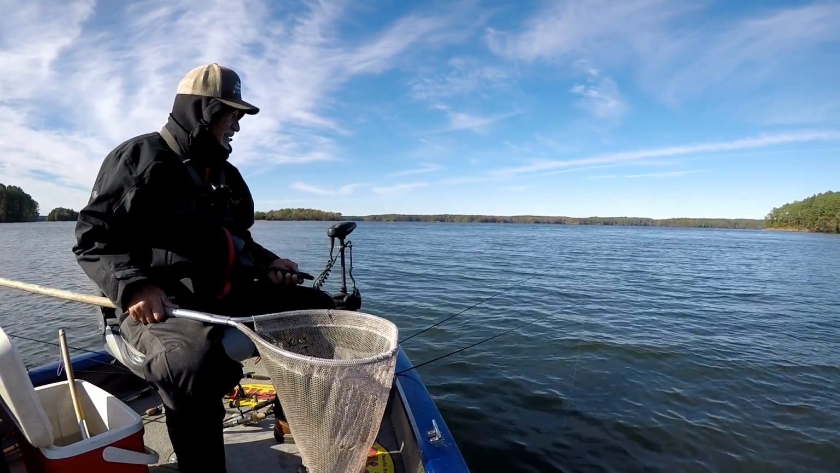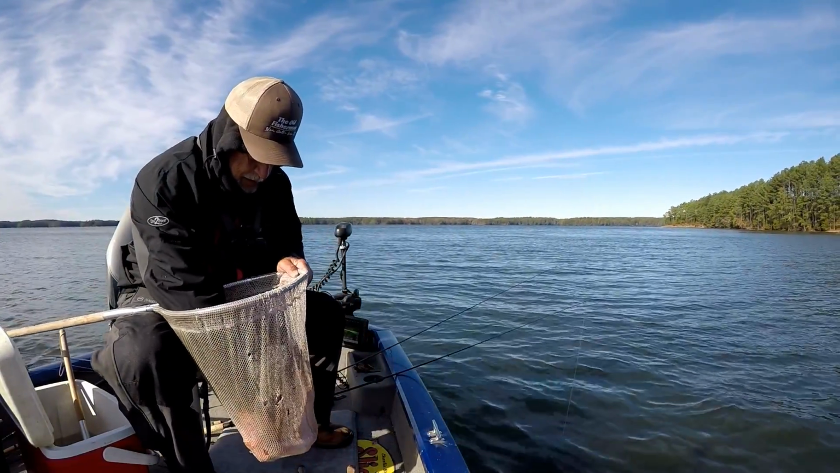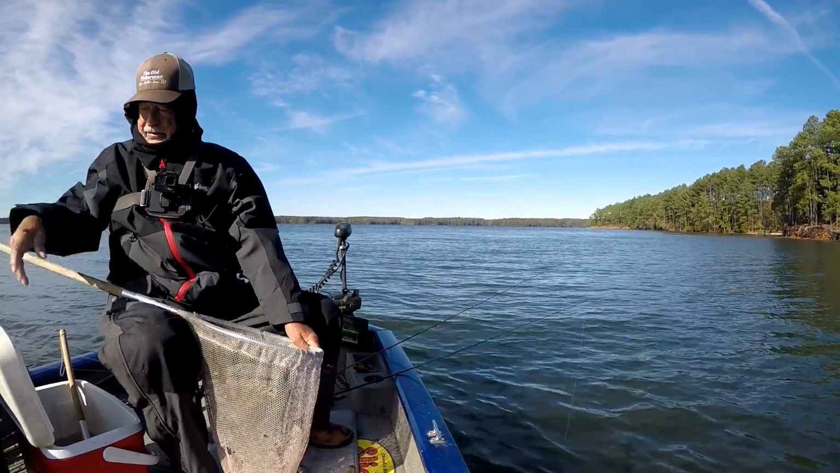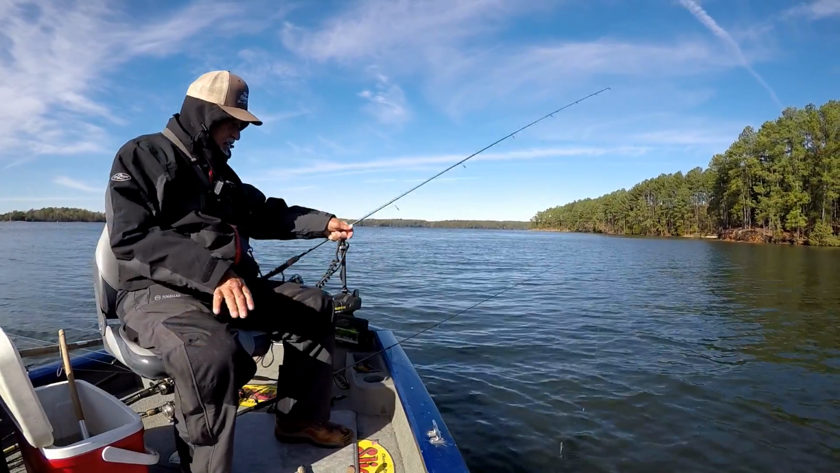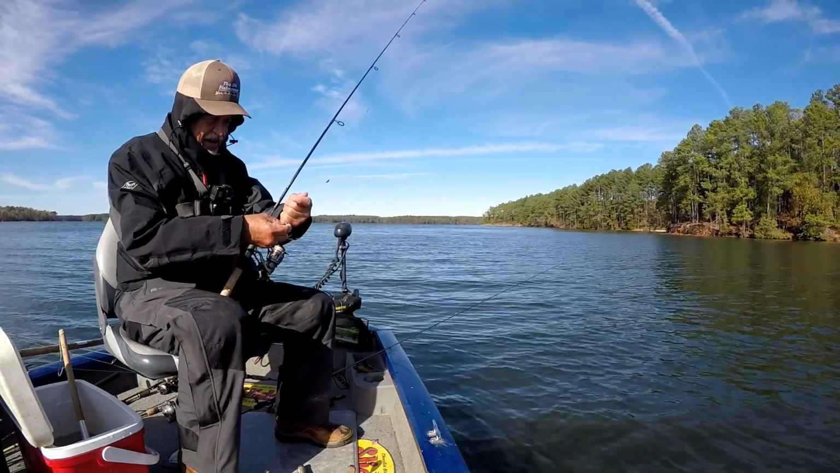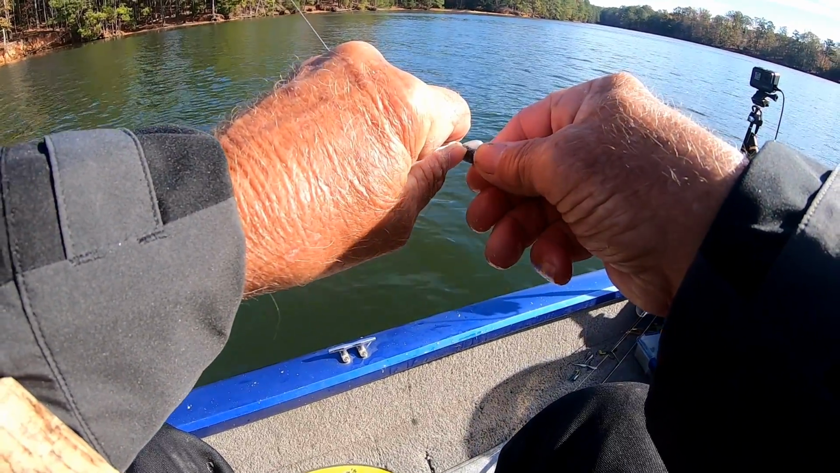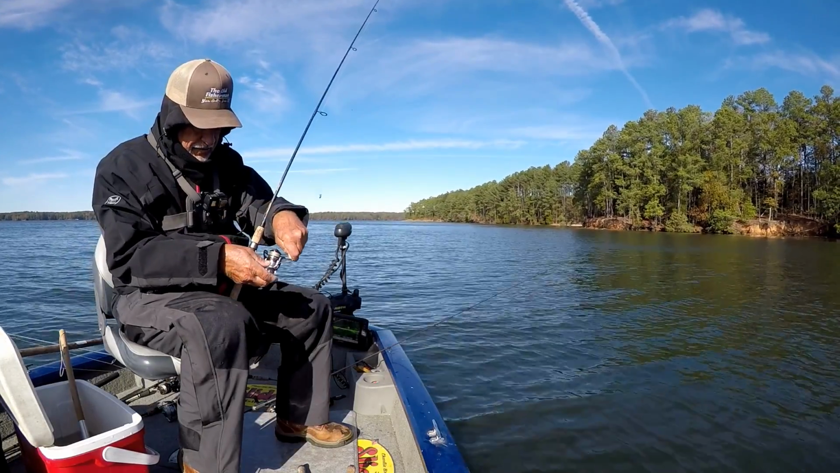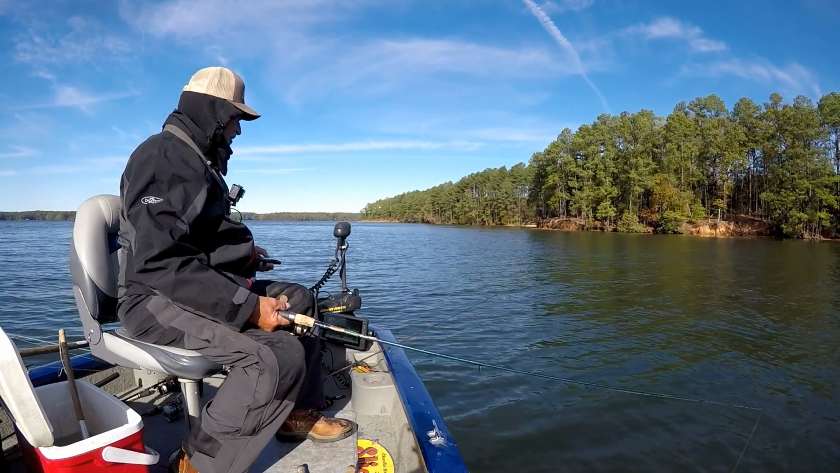You think they ain't crappies, you wrong. They ain't hitting minnows though. Look at that. Good pound crappie, might be a pound and a quarter. Dad blame a monkey's double dipped ant. I sat there twitching, twitching, twitching. All of a sudden, he couldn't stand it. Doom. You got to love the thump. Not the first bite on the minnow. Ain't that something?